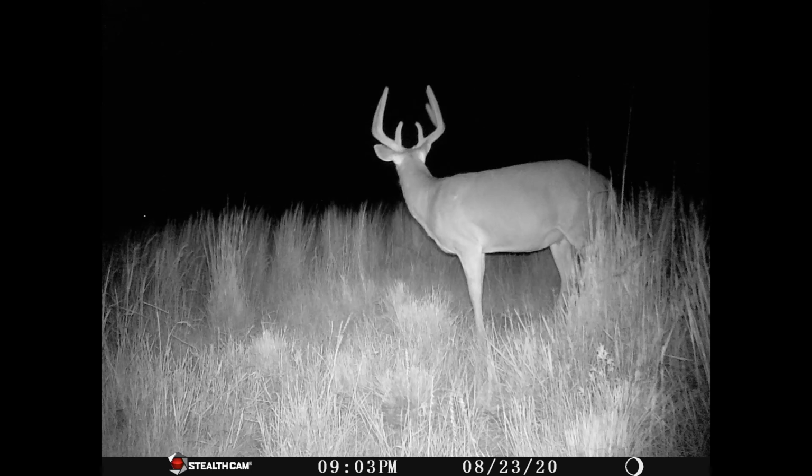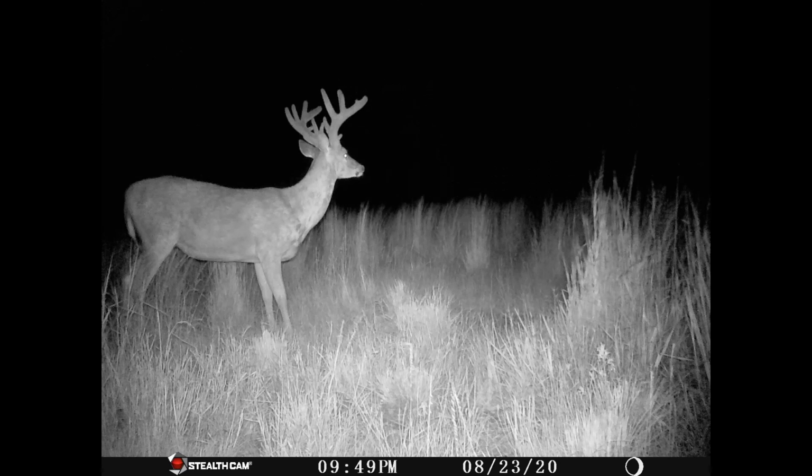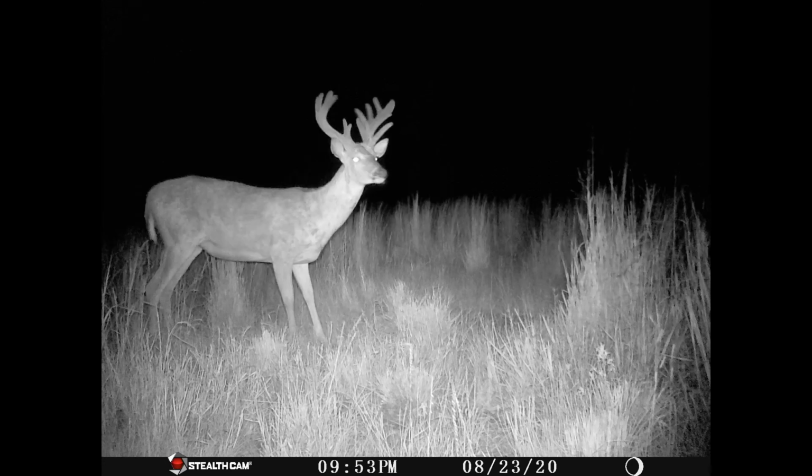And I have one that comes in. We'll see him later. I've named him Mac. He's got 3 racks on him, and right here, this is Mac. If you watch him real close, he's got 3 racks on him. As soon as he turns his head, you can see the other rack coming out on the bottom side.